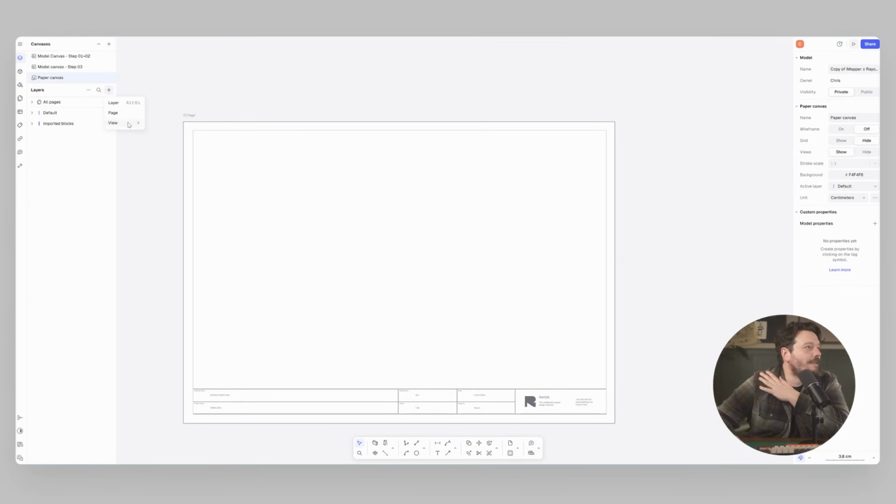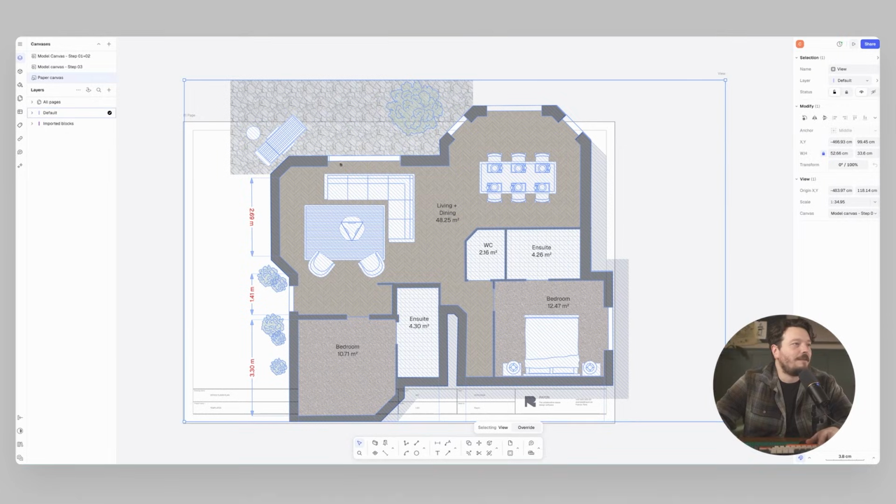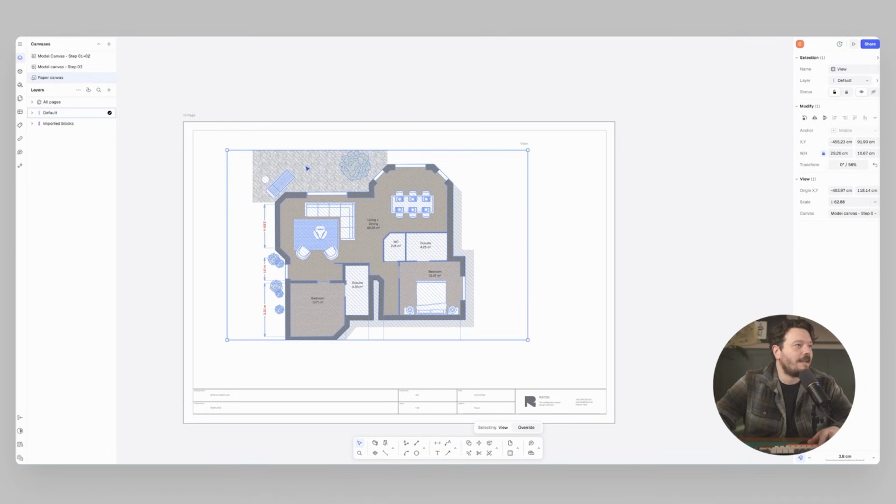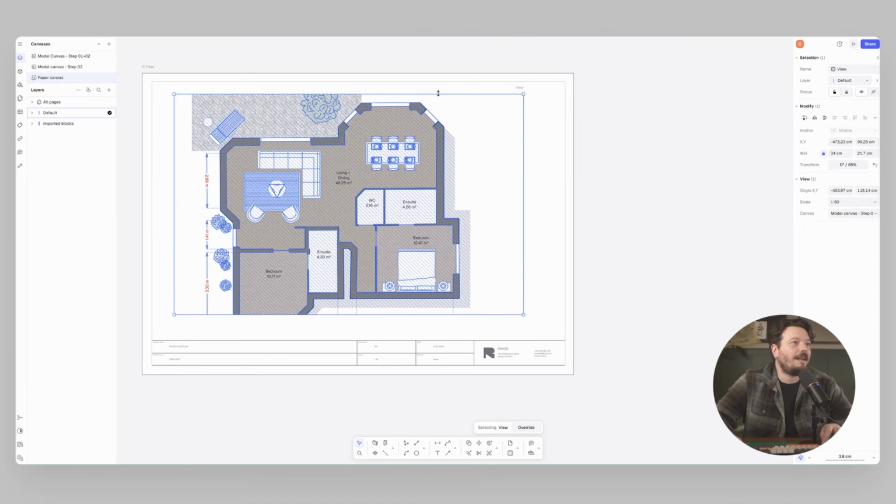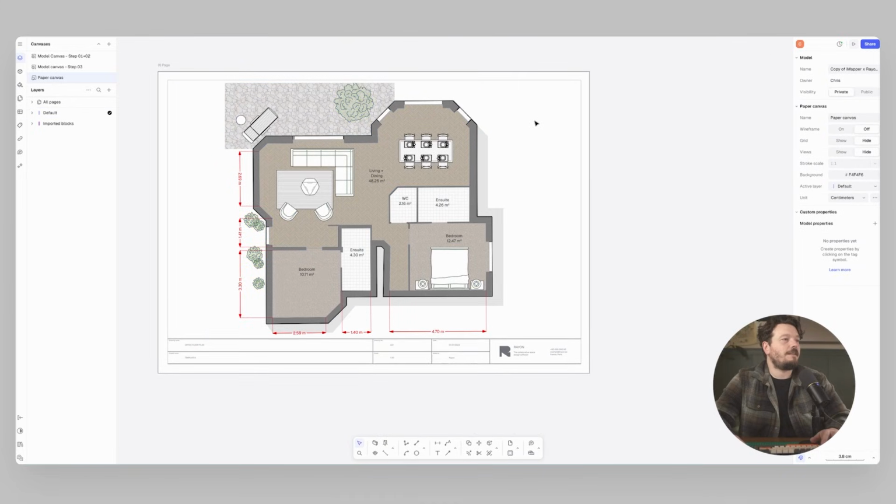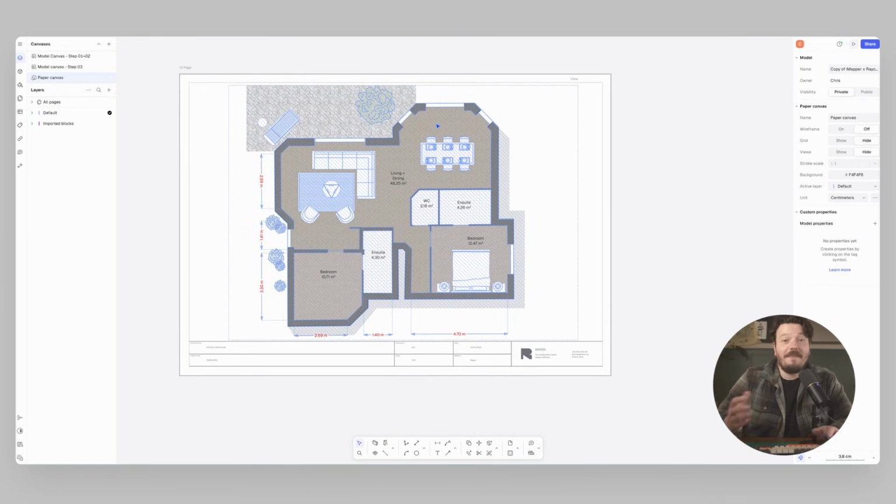I'll jump back to layers and set up a new view. So this is basically where I'm looking back at the model canvas, which is here. I can scale my view. I can set the scale here. Let's say it's 1:50, and then I can crop here and here, which you can see here. Brilliant. And then what do I do with that? So I can export a PDF.